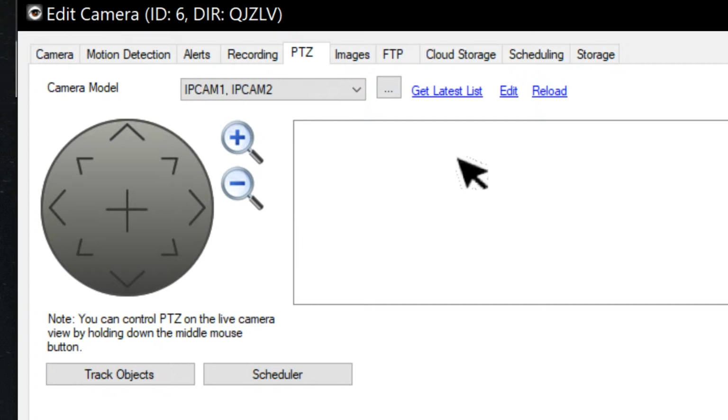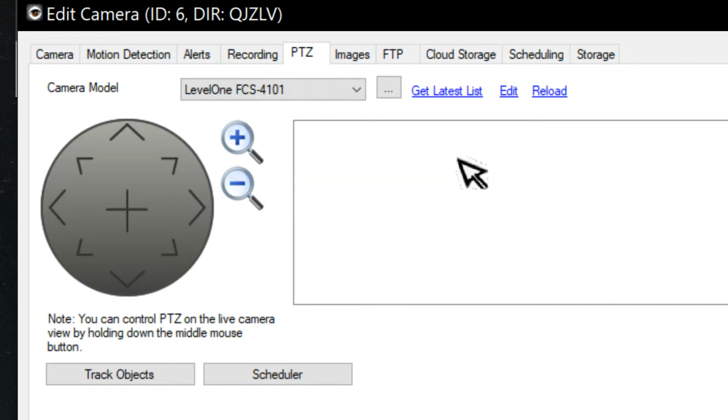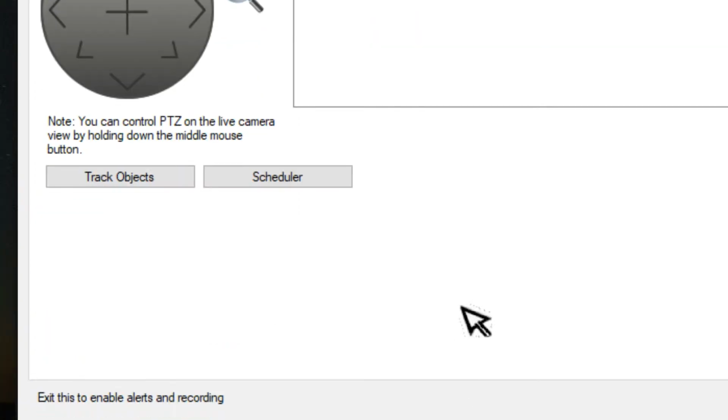Man, be here all night. You think it'd have some sort of test thing where it sends out various commands and works out the closest one for you. Okay.